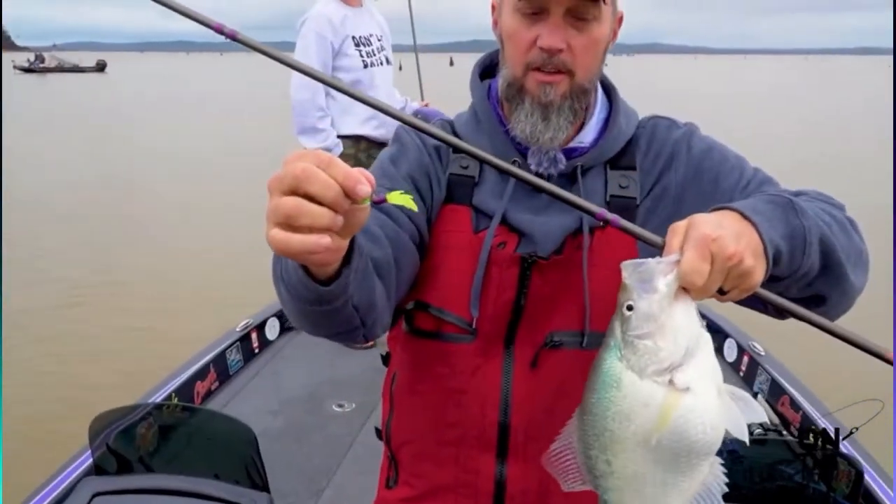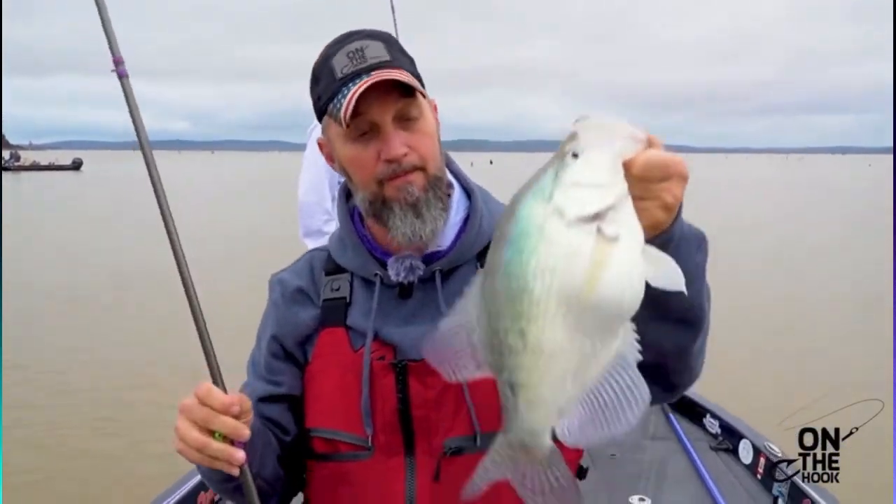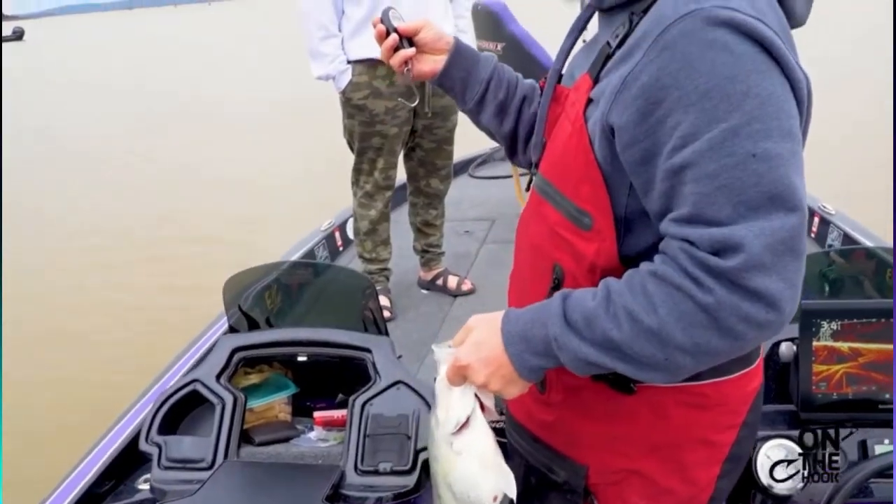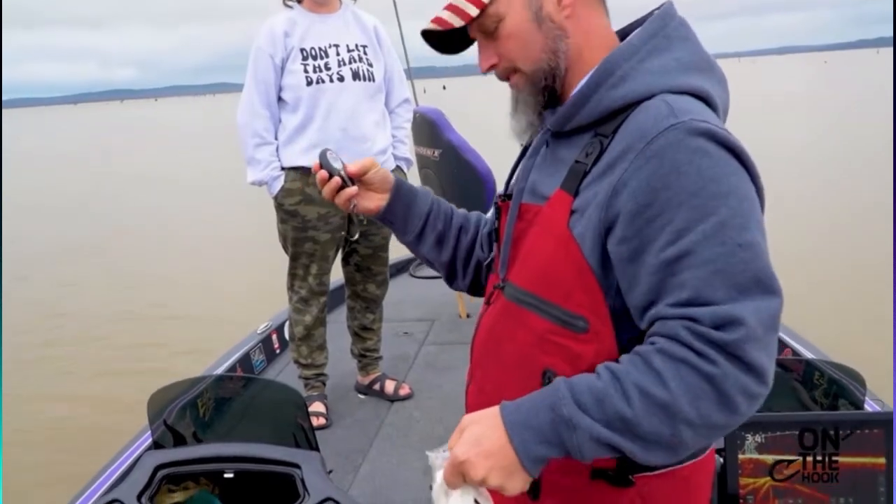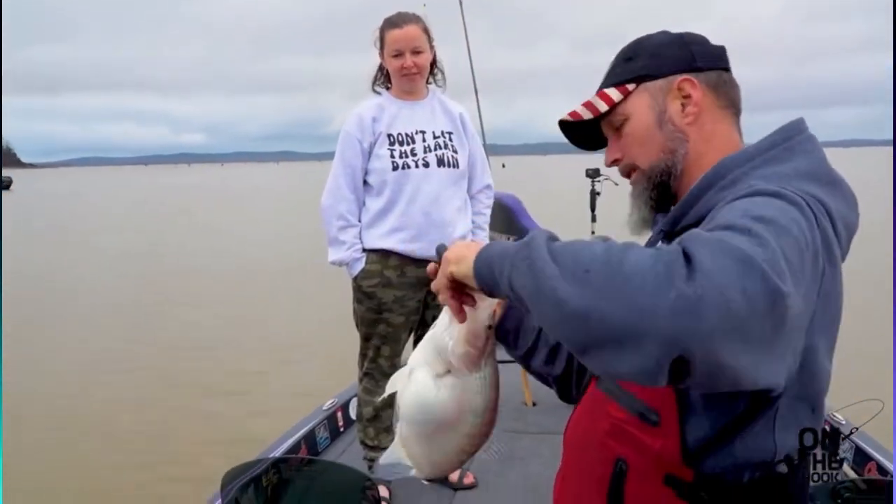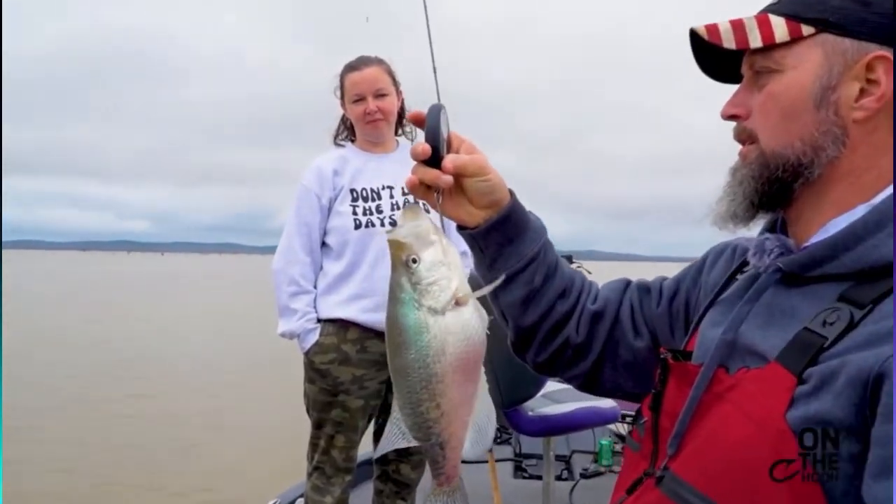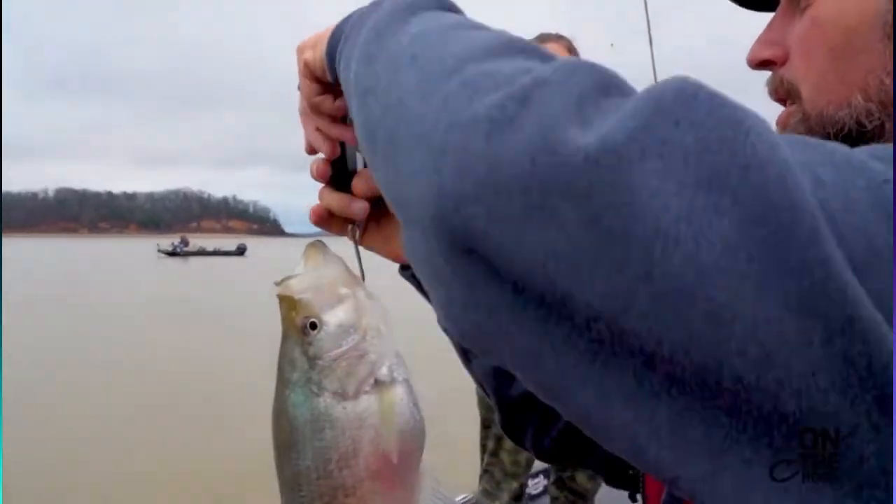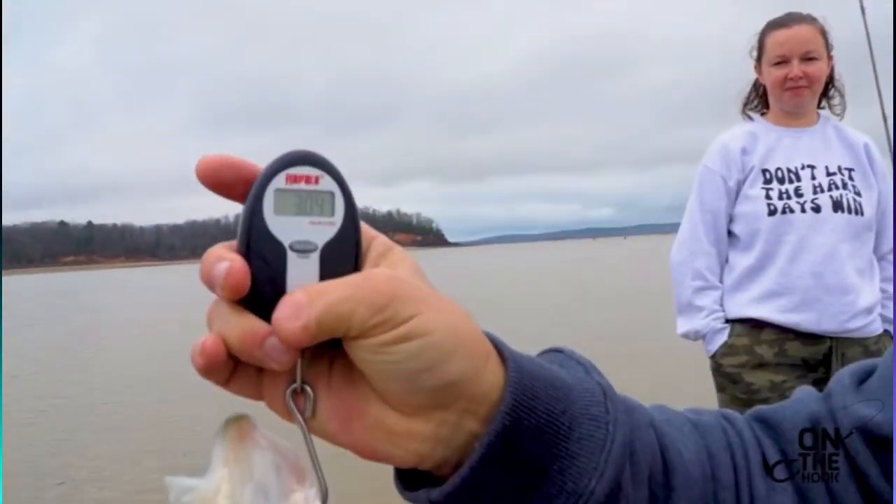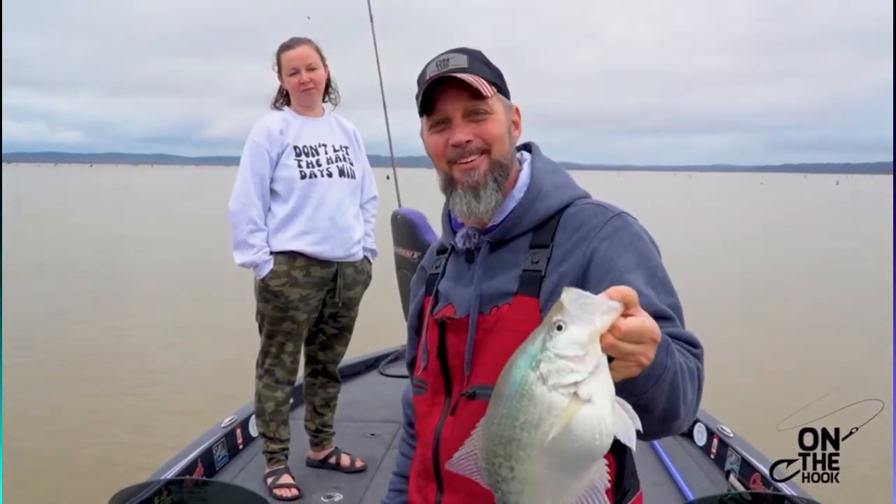Ozark Machine 13. And we just boat flipped us 3-pounders. They don't even look real, do they? They don't even look natural. That there may just be a 2.8. Oh, we just done it, baby. 313. Grenada, baby. Let's go.